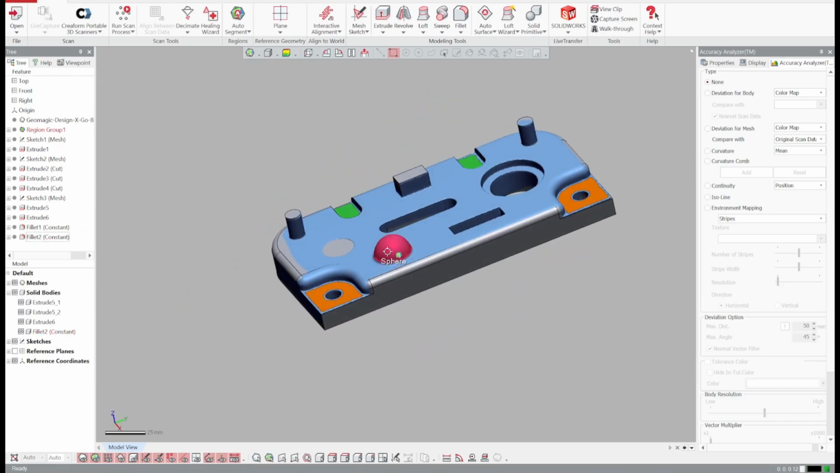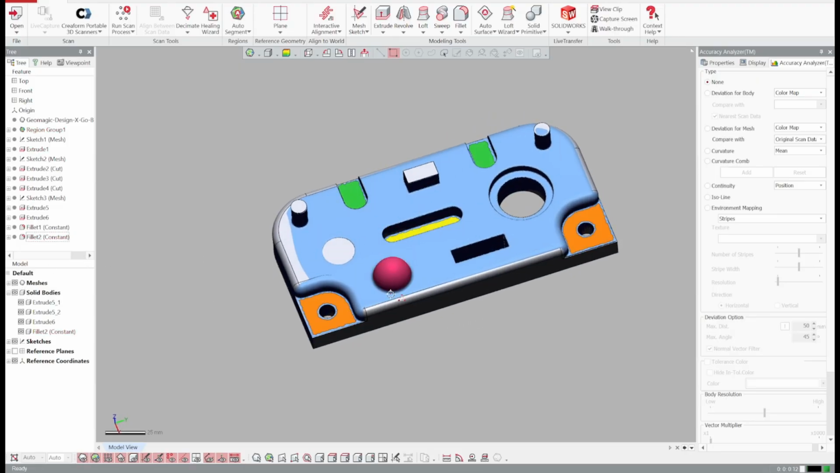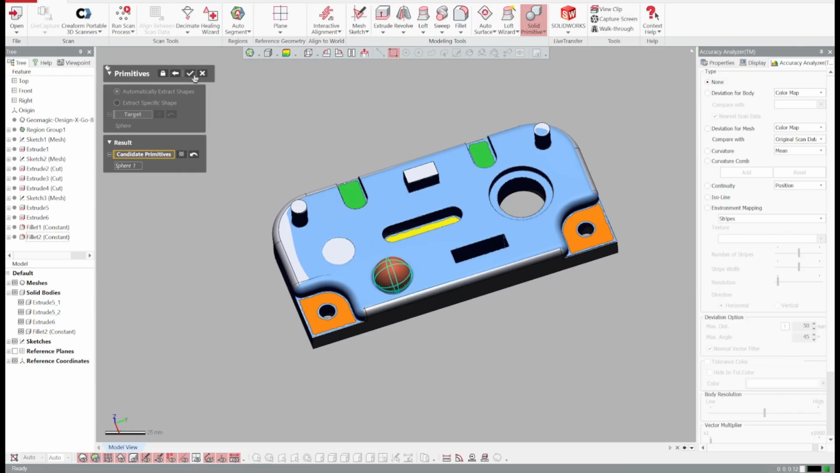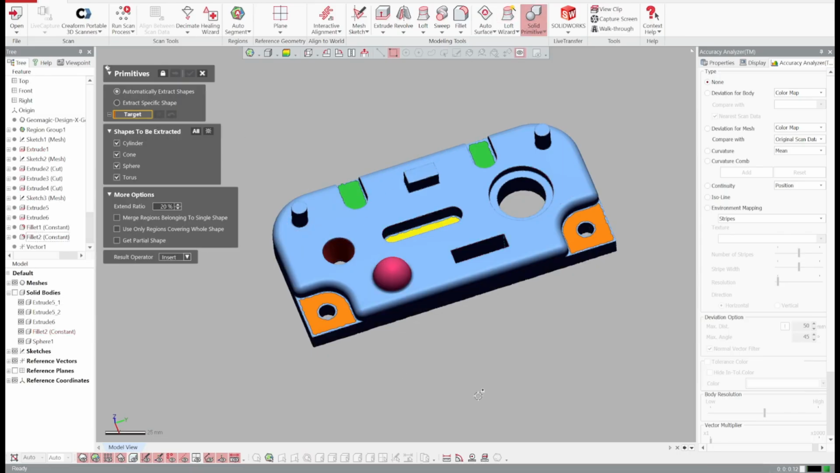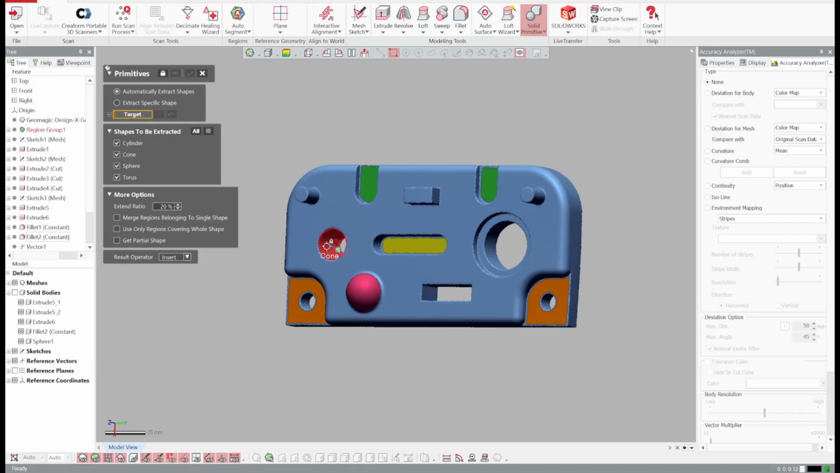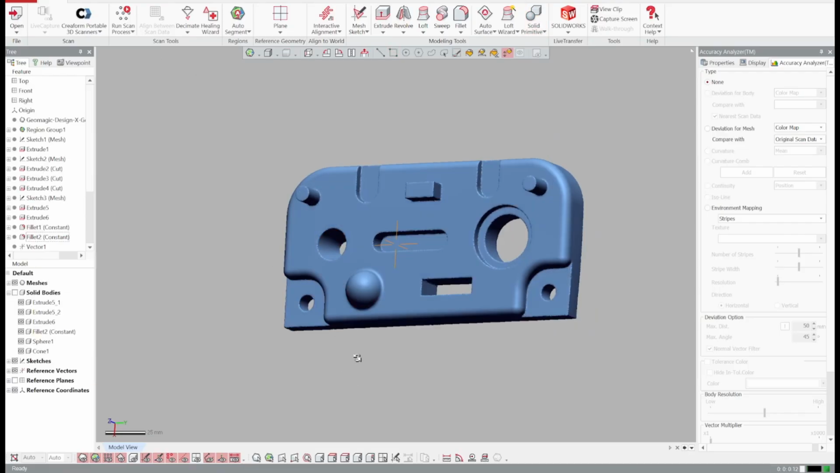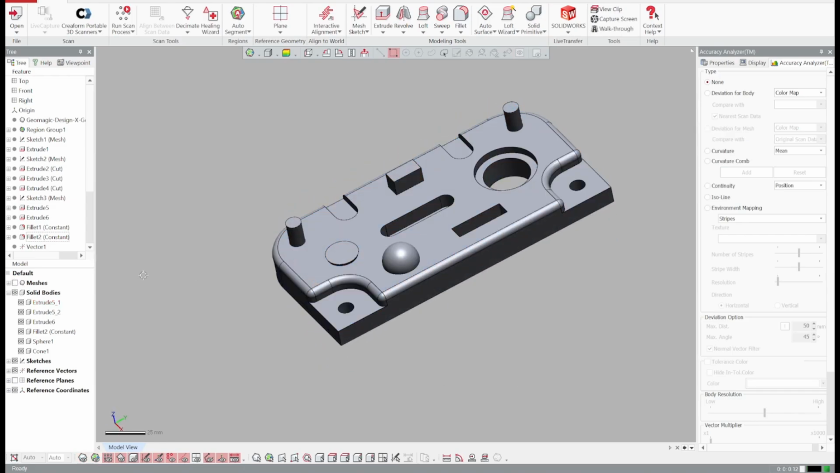Then need to add the spear and the cone cutout. You can do the solid primitives. That's a spear. This is a cone. For the cone, you have to cut it out.